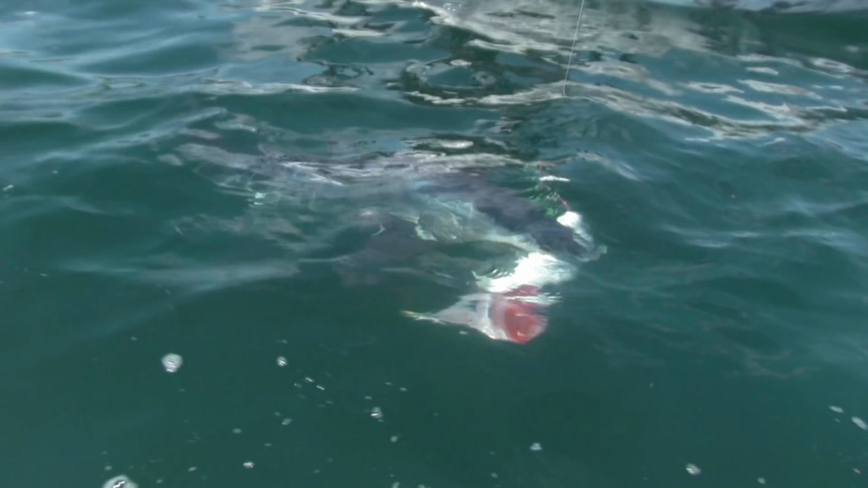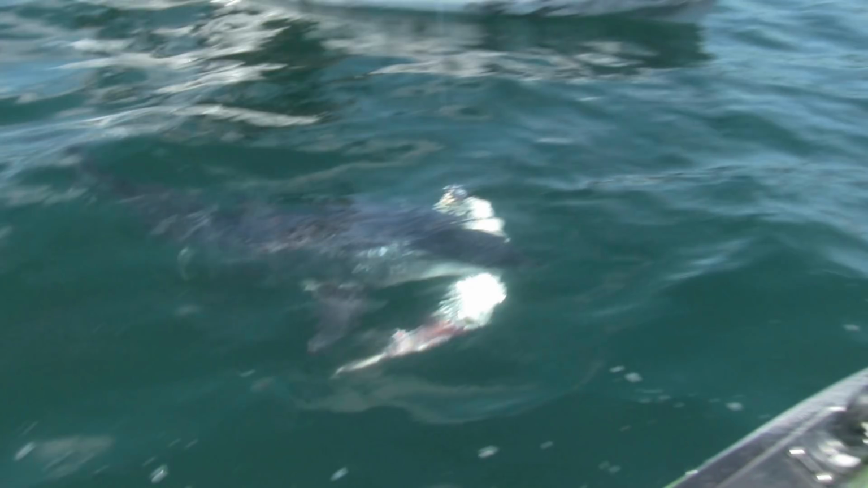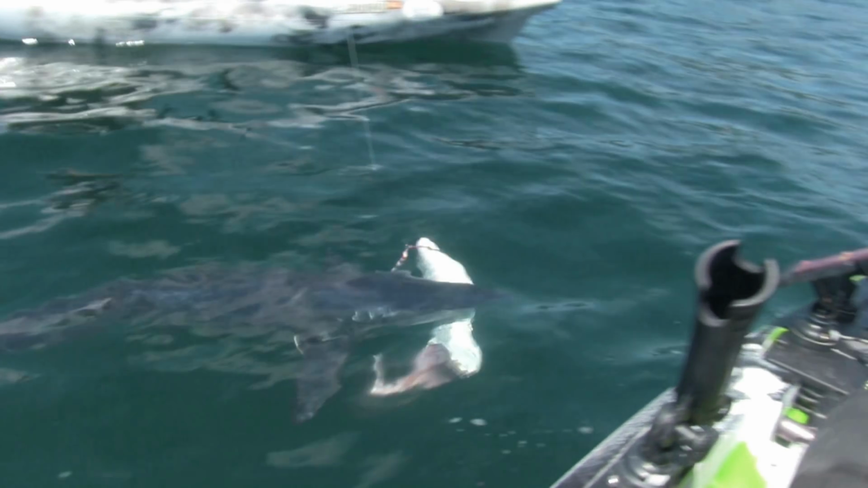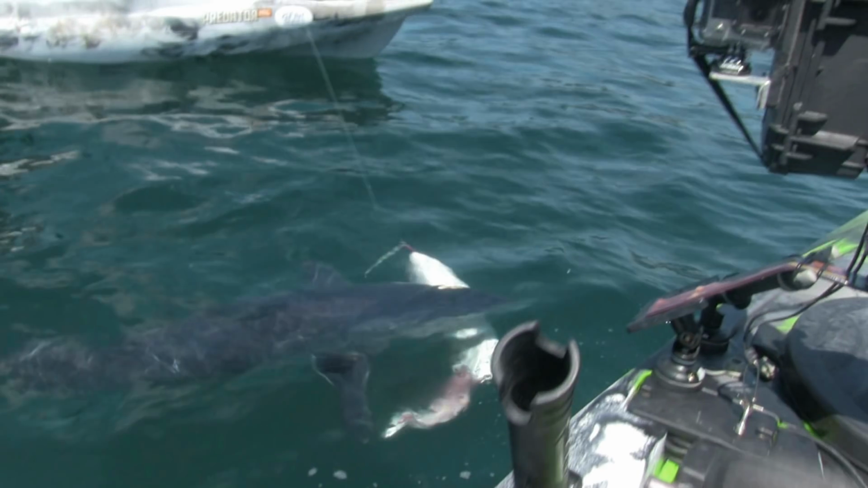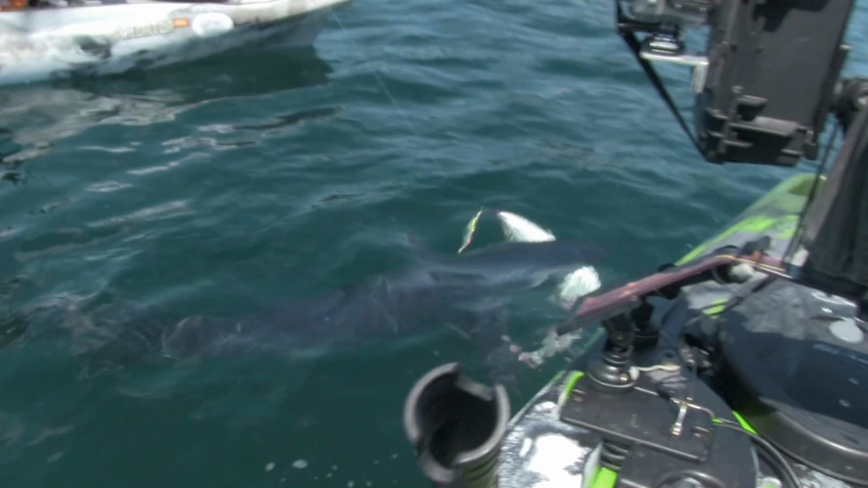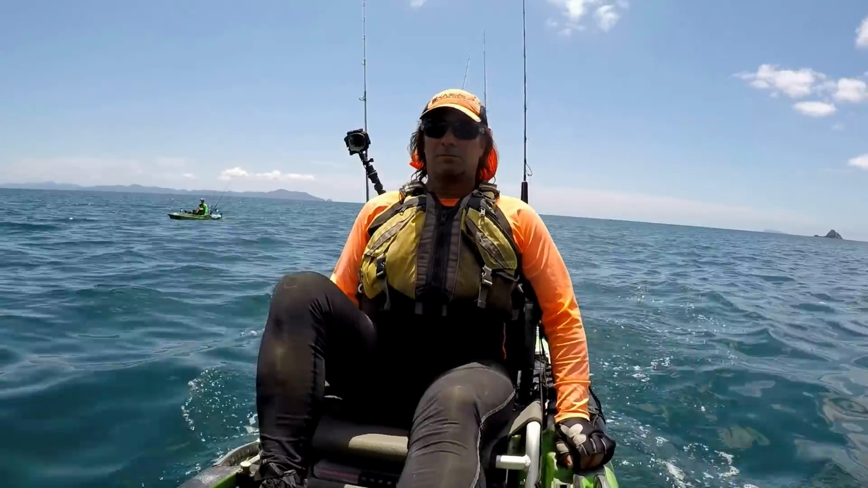We were erring on the side of caution with that Marlin, but we gave him the fish at the end of the day because he got most of it anyway. We thought we'd give him the offering, and hopefully he'll leave whatever else is down there alone now. But yeah, truly amazing marine wildlife.